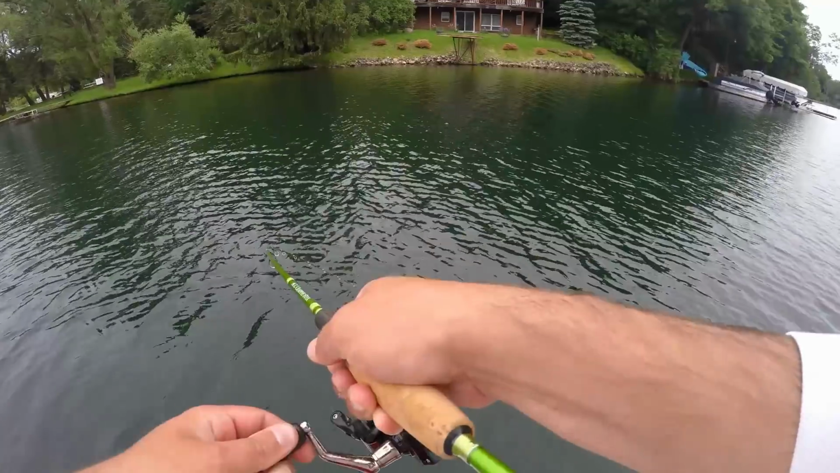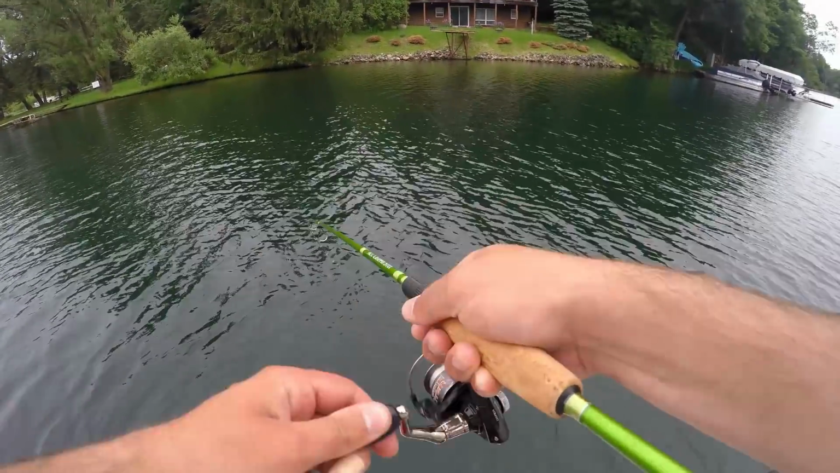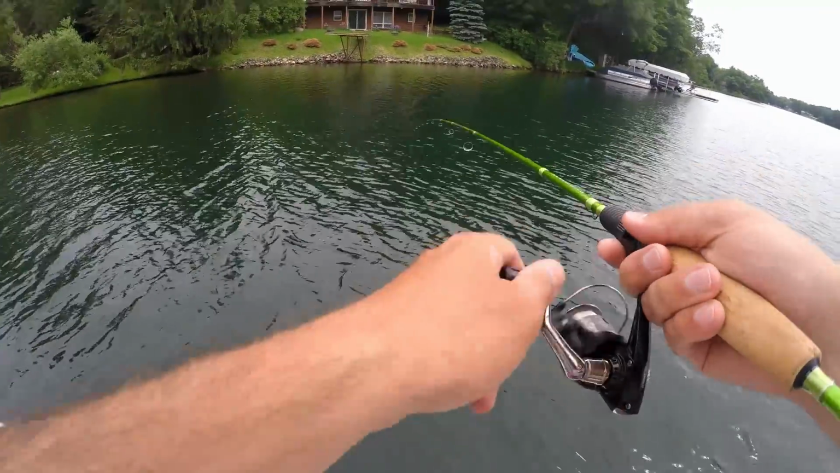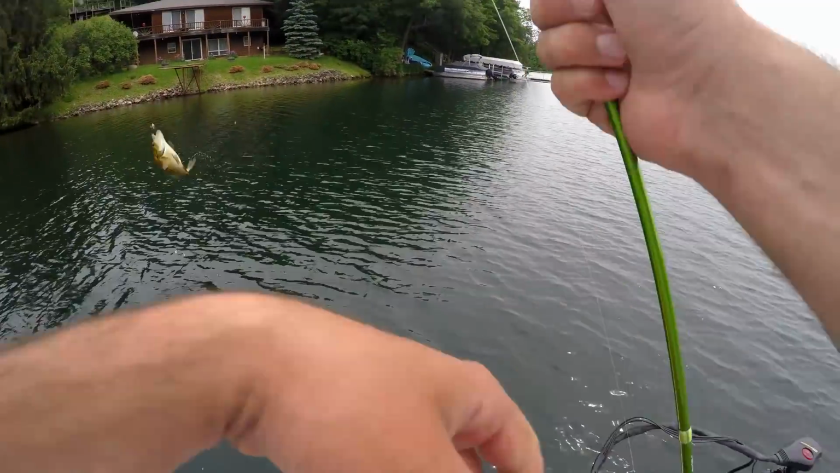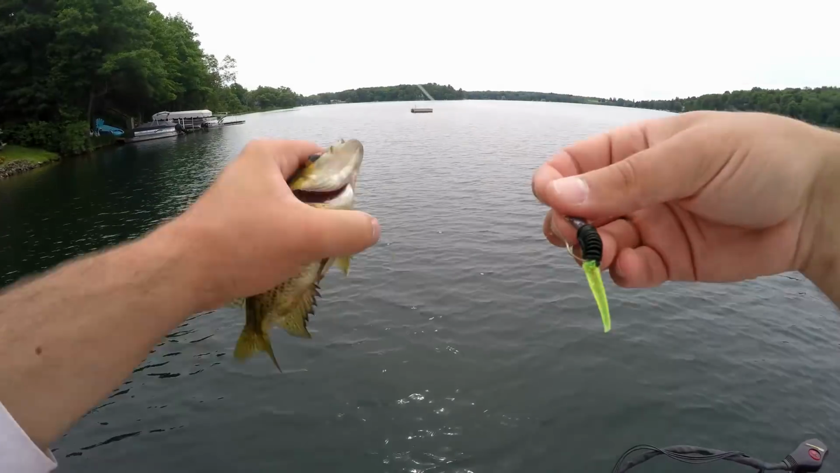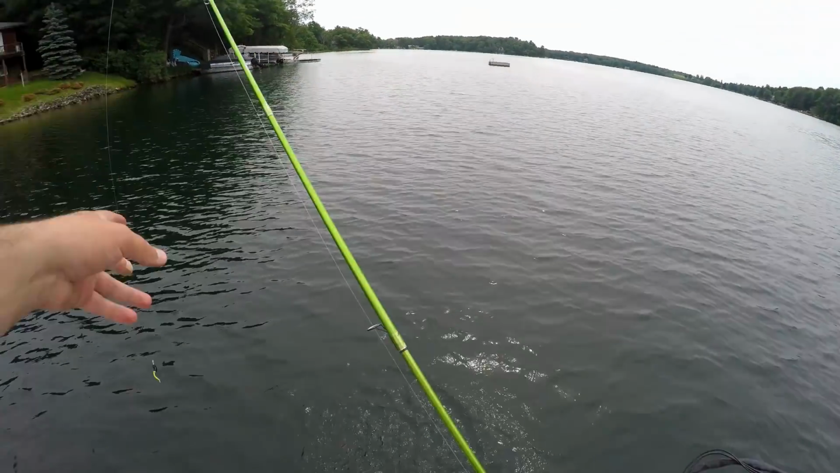There's one. That might be a bass. I don't know what it is. Oh, it's a rock bass. Okay. Baby rock bass, get off my boat.